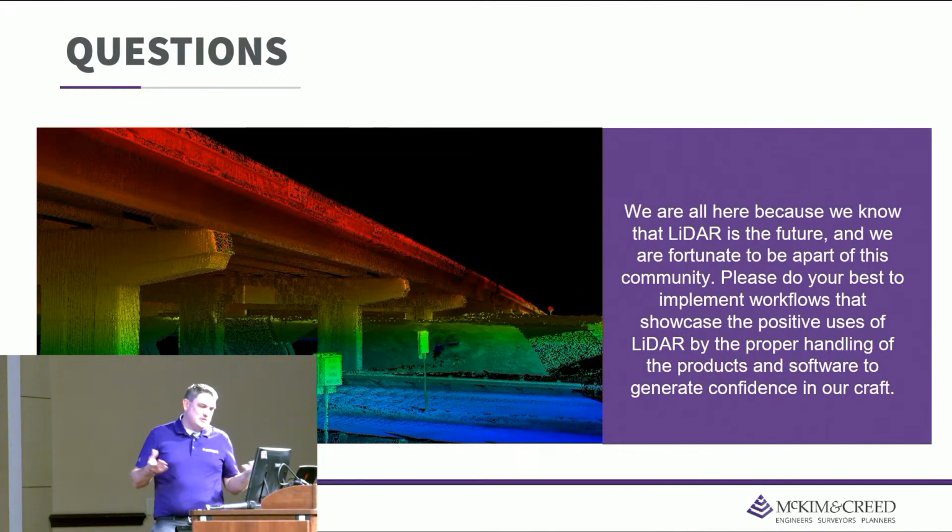So I want to close with a statement: we are all here because we know that LiDAR is the future, and we are fortunate to be part of this community. Please do your best to implement workflows and showcase positive use cases of LiDAR by properly handling the products and software, to generate confidence in our craft.